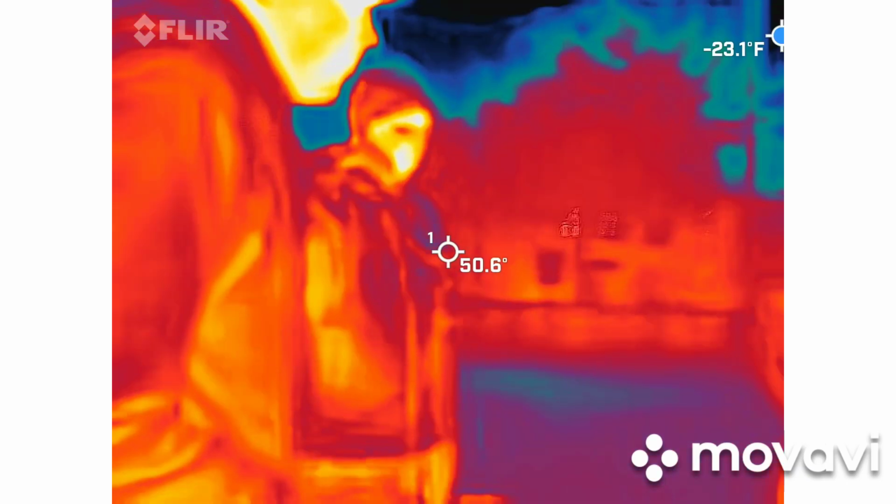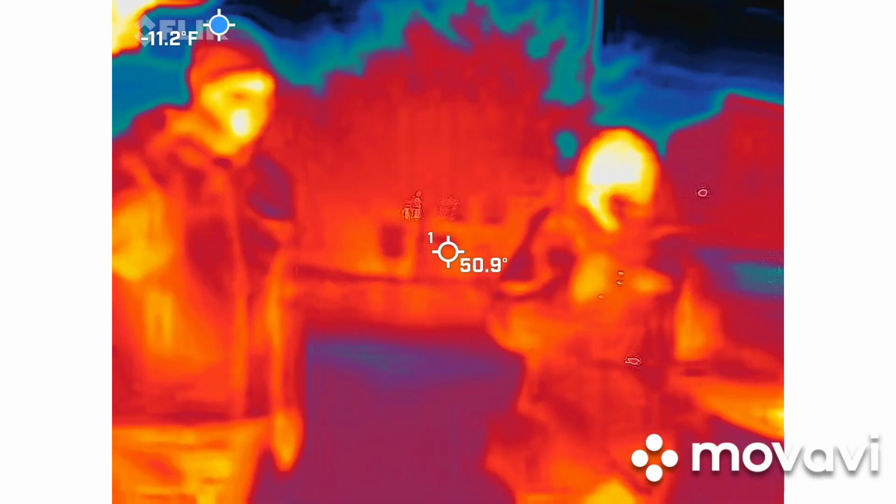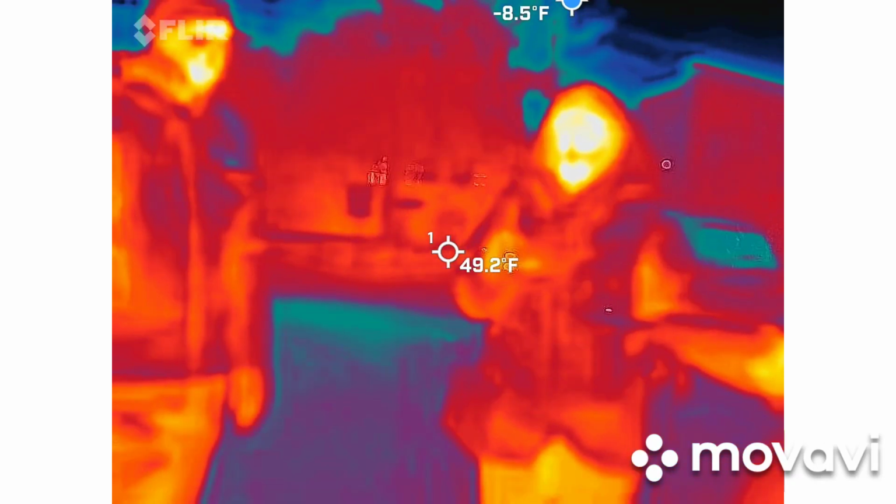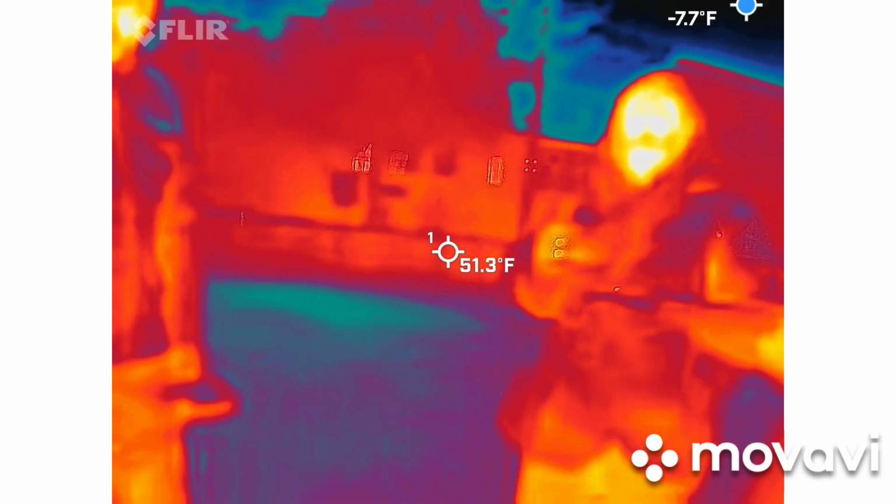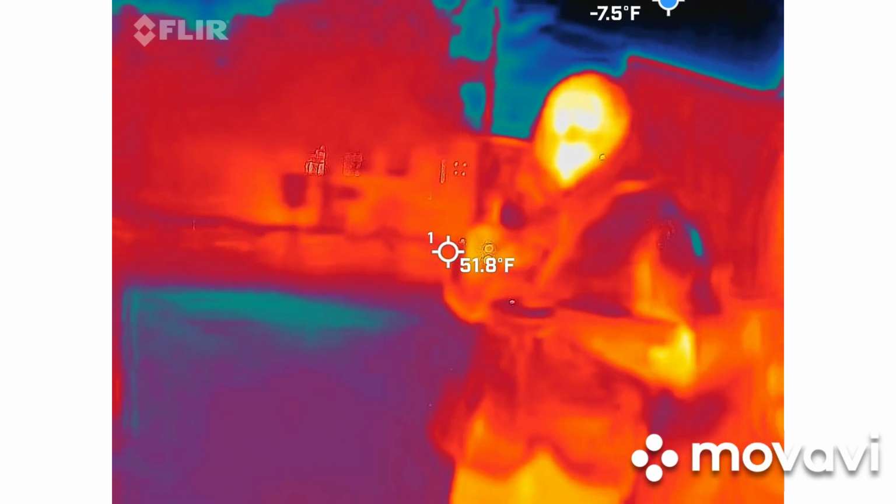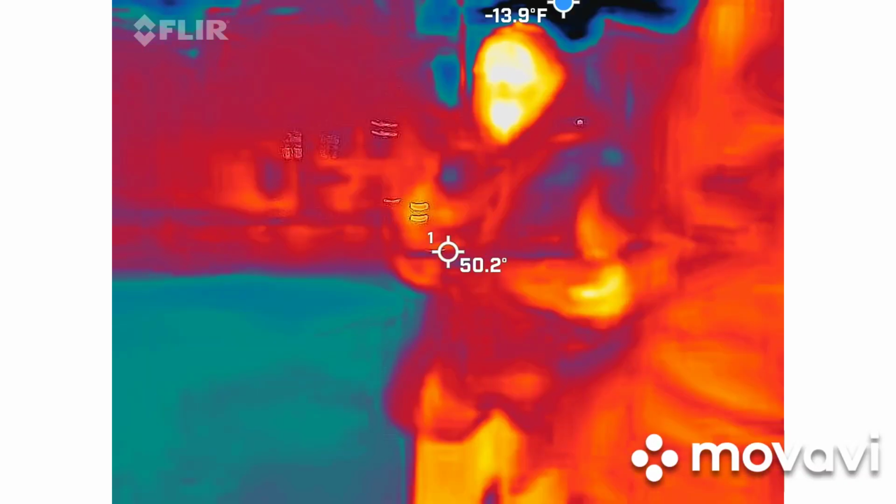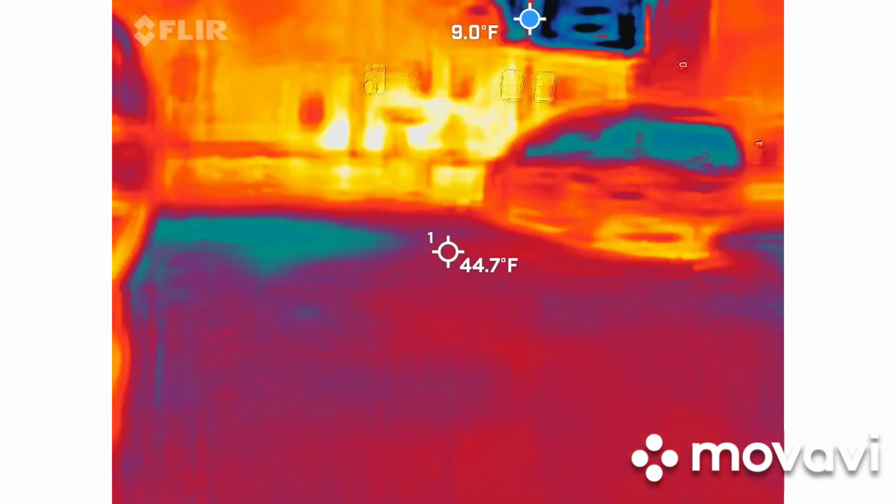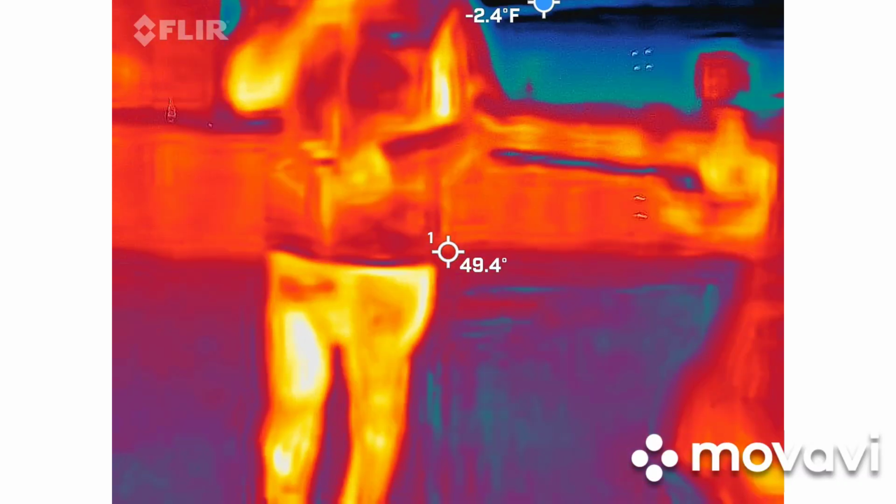Should we ask what her children's names were? Go right ahead. Eliza, what were your children's names? That was weird. The little flickering. It wasn't like any of the other patterns we've seen here. Six point six, 6.3, 5.6.